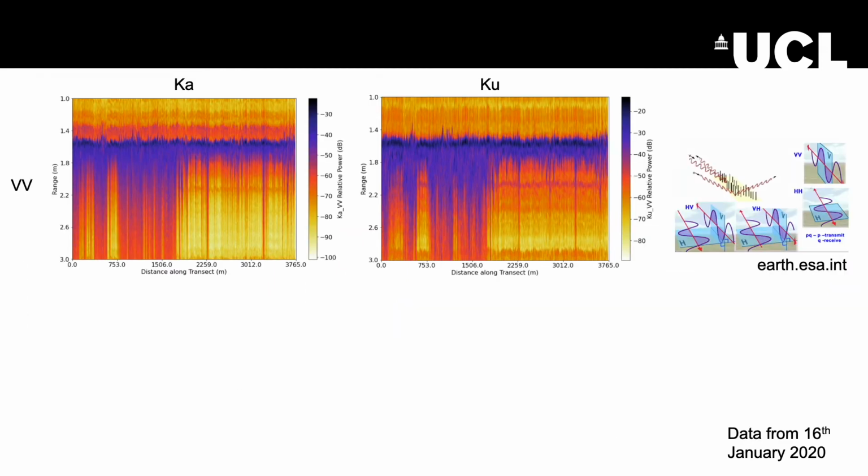So now looking at the radar data, in the VV polarisation, so this is photons that are transmitted vertically polarised and also received vertically polarised, you can see that for the Ka and Ku bands, it appears that the air-snow interface is the main scattering horizon for most of the way along the transects, with the northern transect shown here on the left and the southern transect shown here on the right.